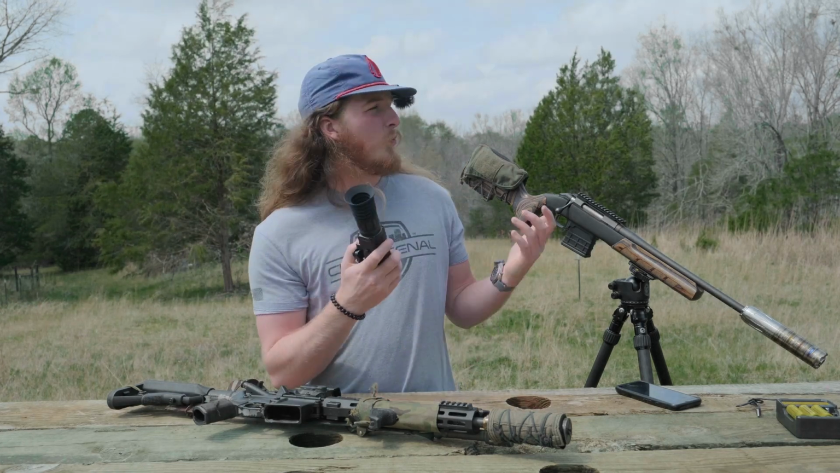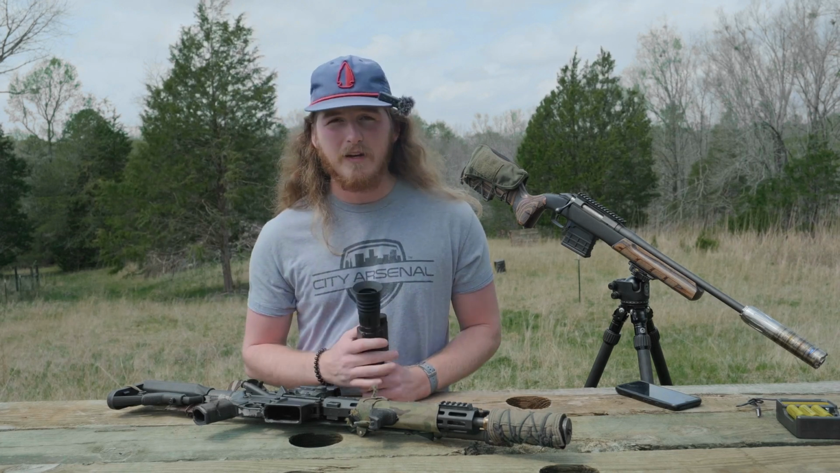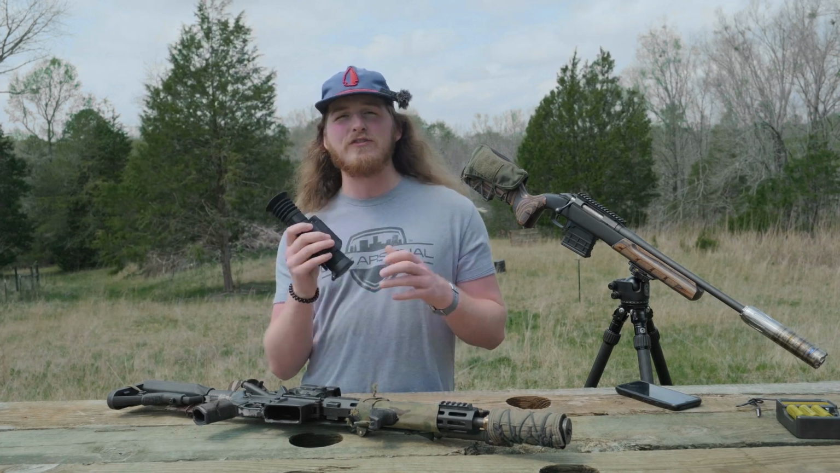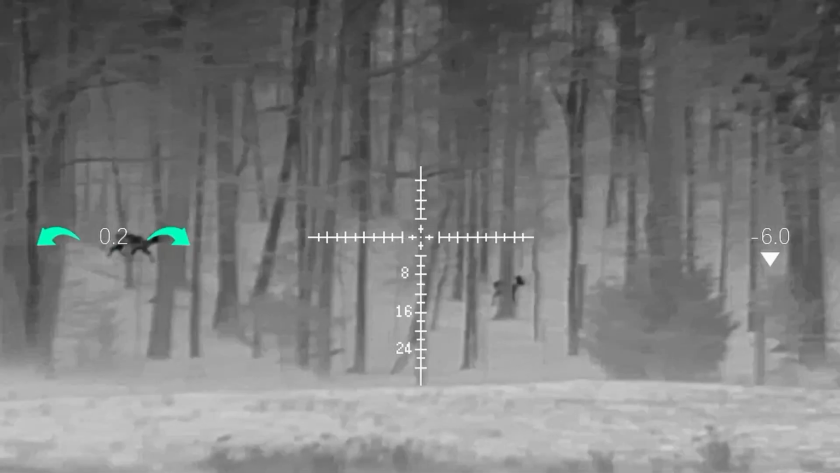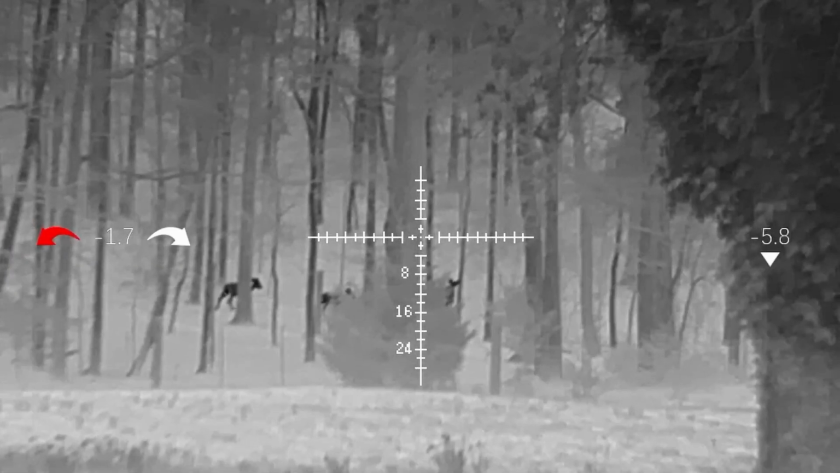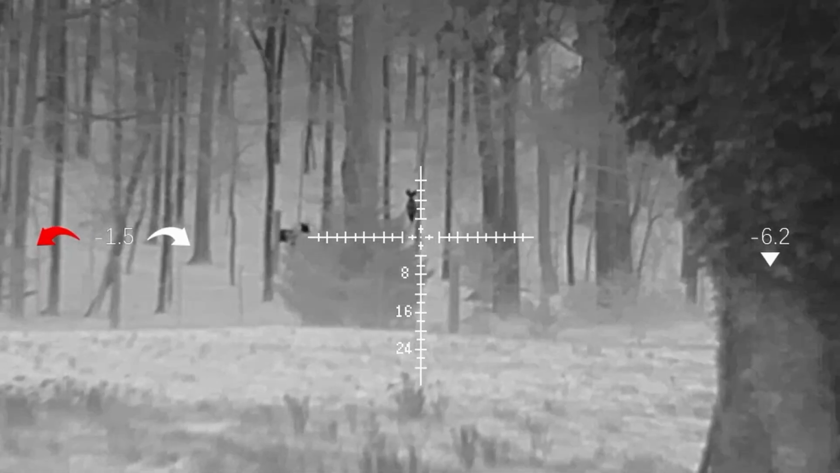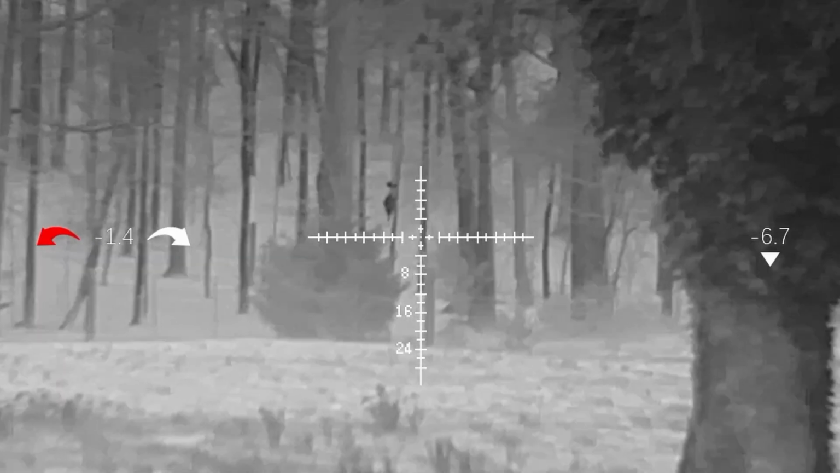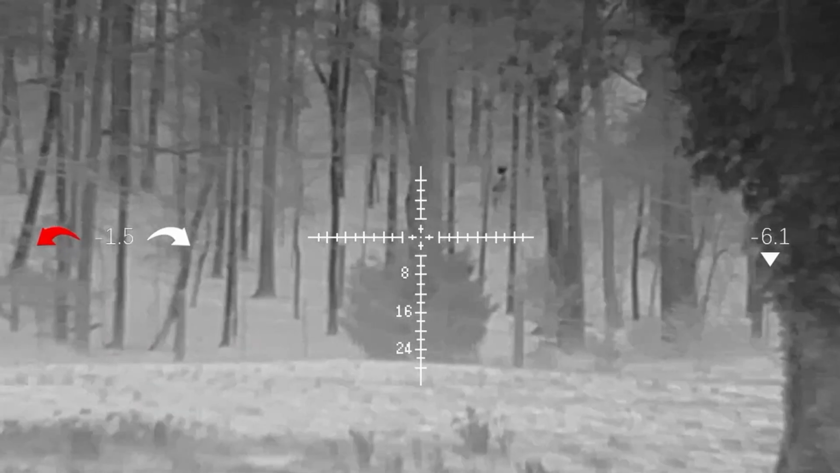Medium resolution, where I'm at right here in South Carolina, the resolution has not been an issue. The very first night I opened it up, got it charged up, and started scanning around the house. I live out here in the country, so we've got deer everywhere. And right here, what you're seeing, those deer are about 120 yards through the trees. And obviously, as you can tell just as well as I can, it's very obvious that those are deer.